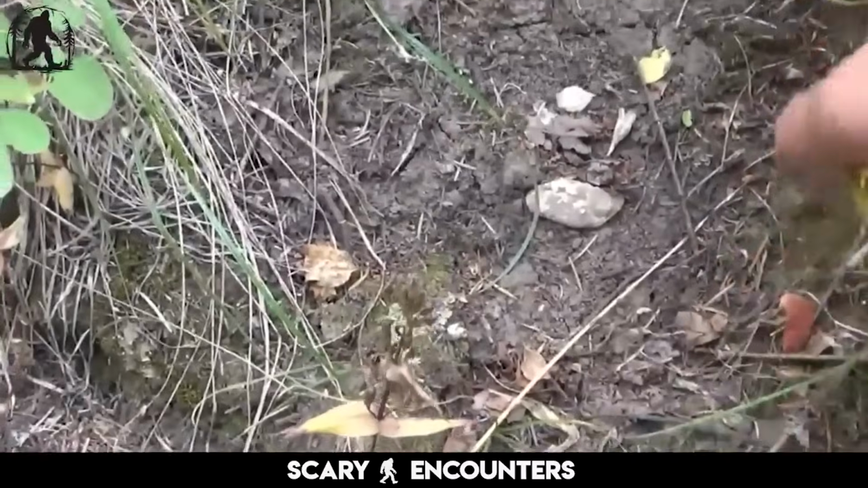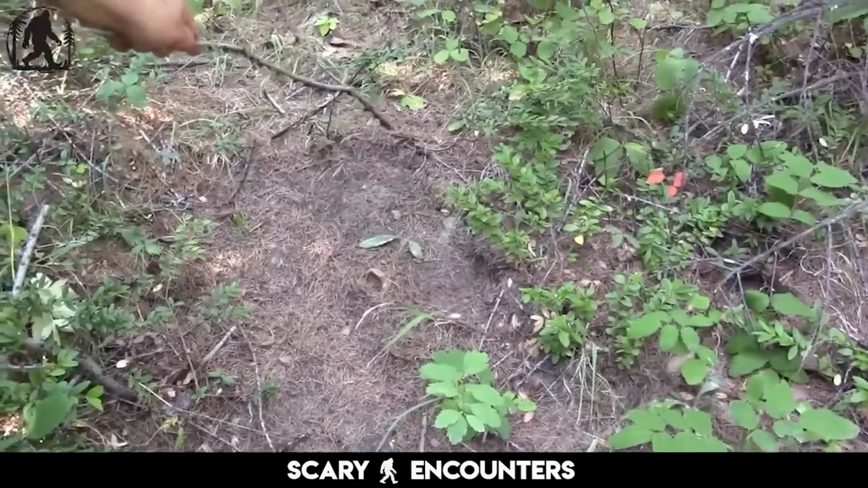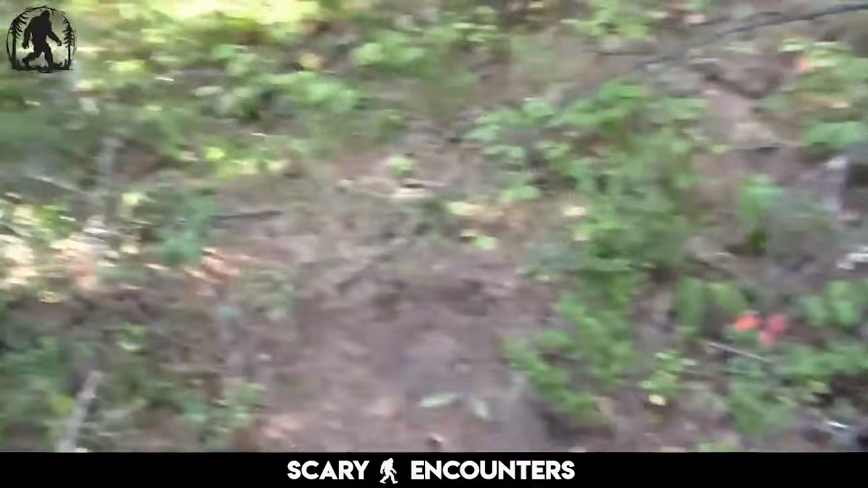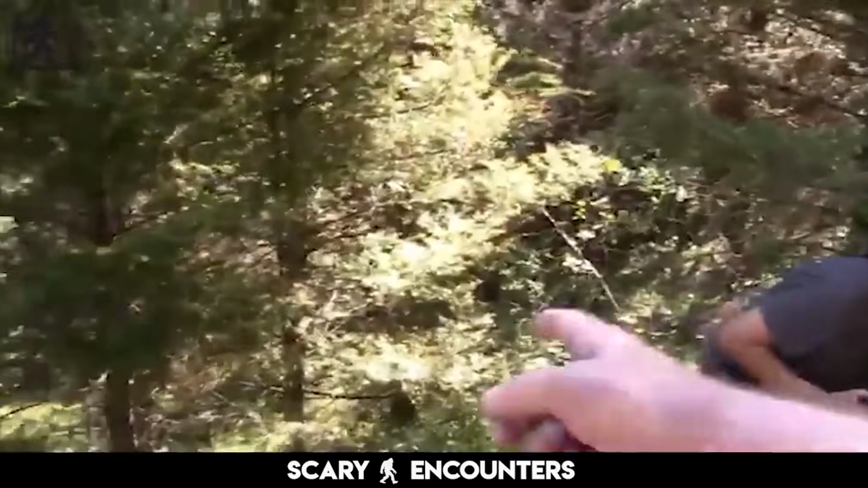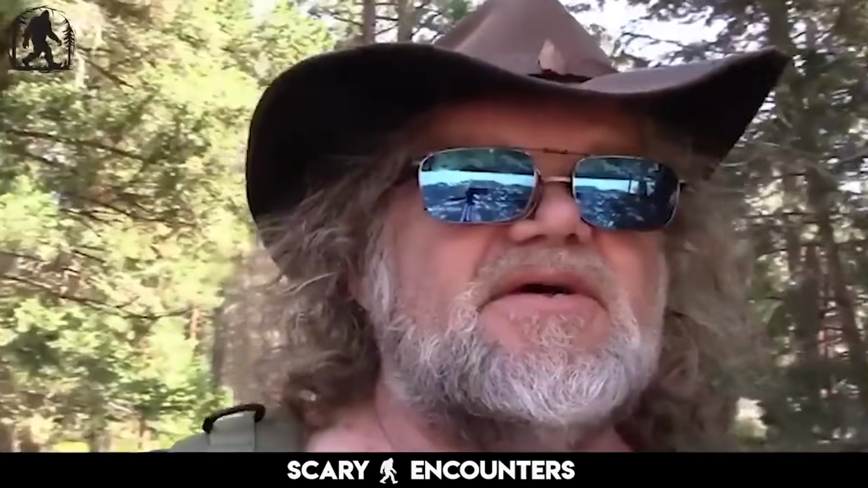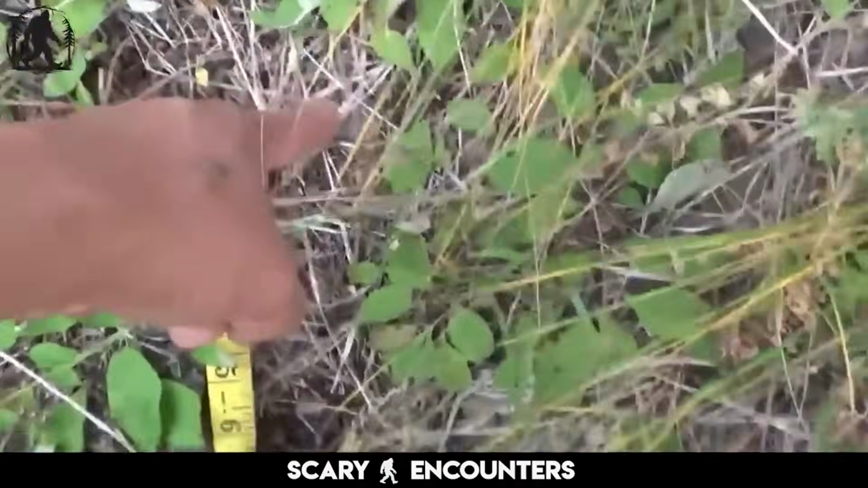As they search, they notice signs of disturbance. Branches unnaturally broken at high levels, faint impressions in the dirt, and an overwhelming sense that something is near. Then, they find it. The spot where the mysterious figure was last seen. The realization that they are standing in the same location sends chills down their spines. Are they alone, or is something watching them just as it did before? Watch closely as they document their findings and attempt to piece together the unsettling mystery.